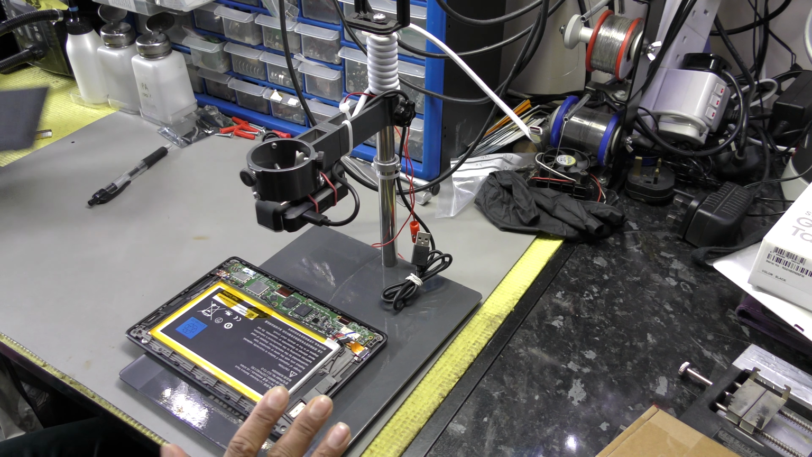Right, so what I'm going to do now is connect the bench power supply. The bench power supply is set to 5 volts at 2 amps. Let's see what's going on.